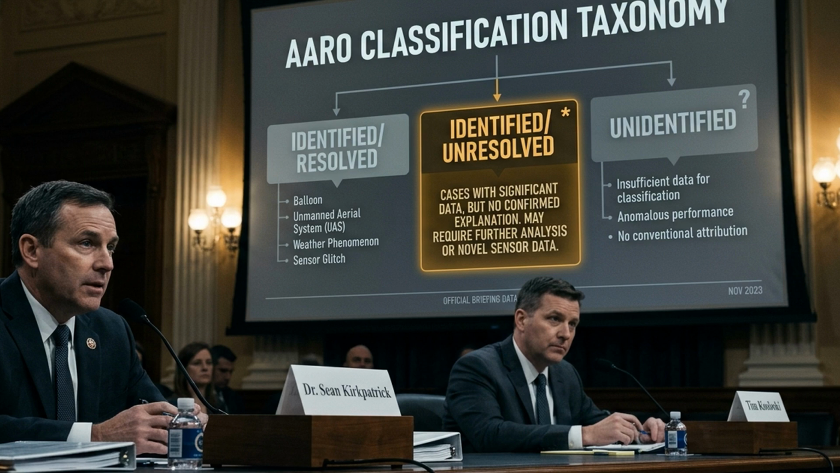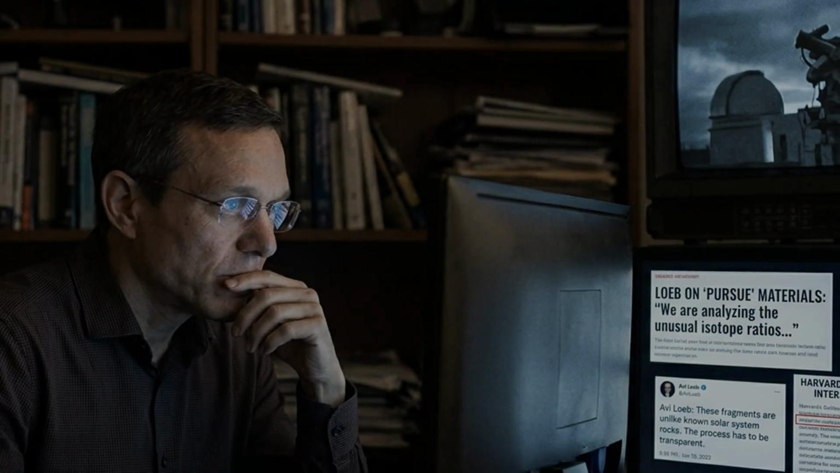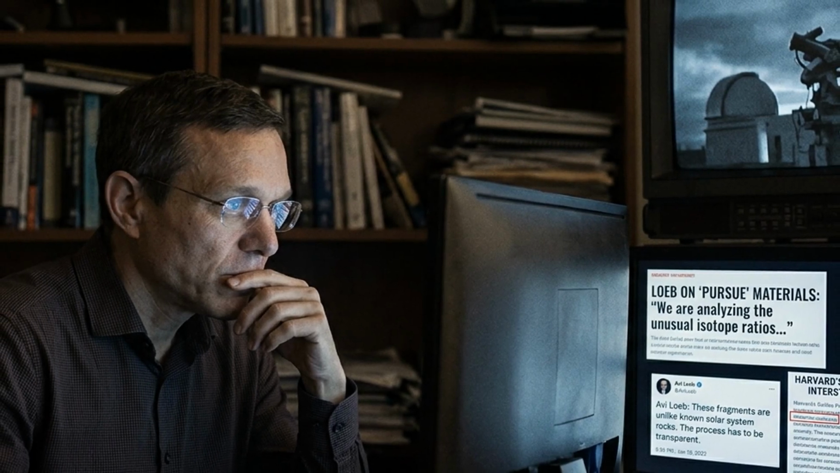Jon Kosloski testified before the Senate Armed Services Subcommittee in April 2023 that the majority of unresolved cases suffered from data quality issues rather than exhibiting truly anomalous signatures. Whether that assessment applies to this specific case, we don't yet know. But intellectual honesty demands we hold both possibilities simultaneously.